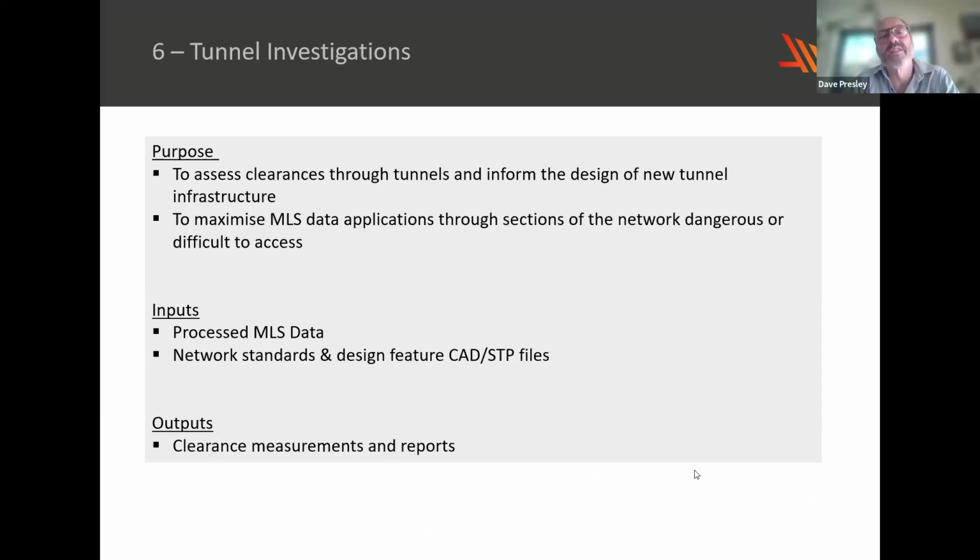Just 2 or 3 more quick examples. Tunnel investigation. So tunnel is obviously very hard to access, problematic to maintain. Melbourne has, probably count the number of tunnels on one hand, I think, but I know KiwiRail has upwards of 95 or 100 tunnels on the network. So having an accurate database of tunnel surfaces means that the data can be reused to do all sorts of investigations.